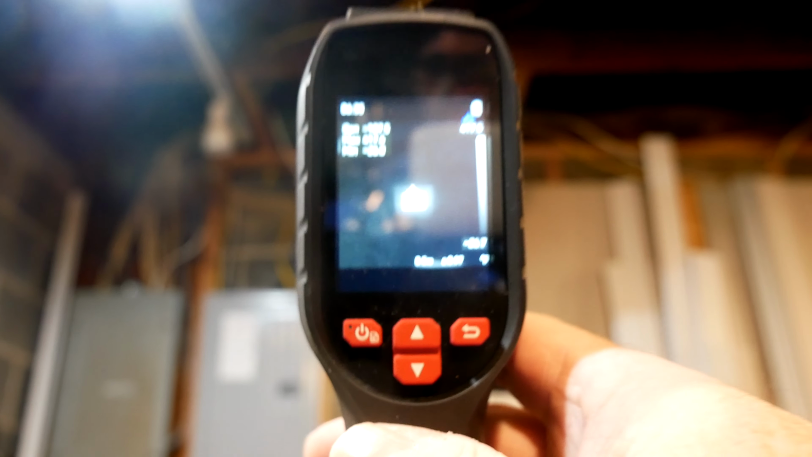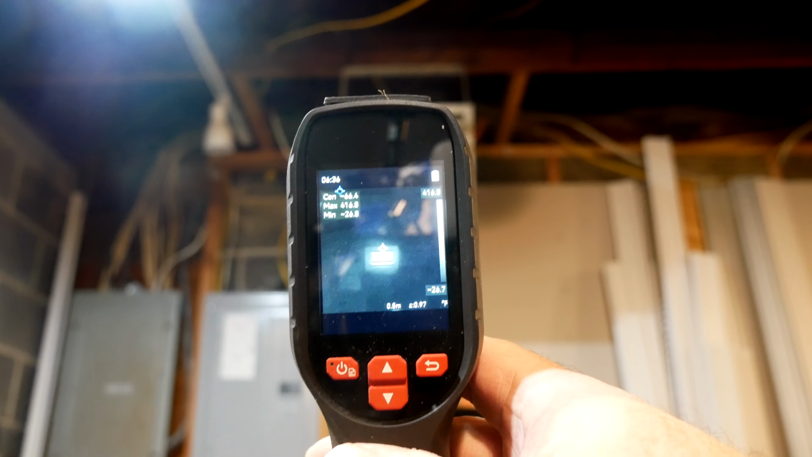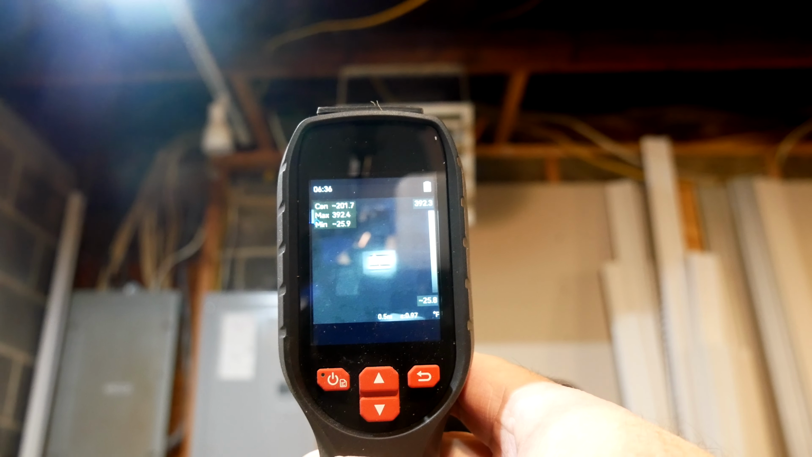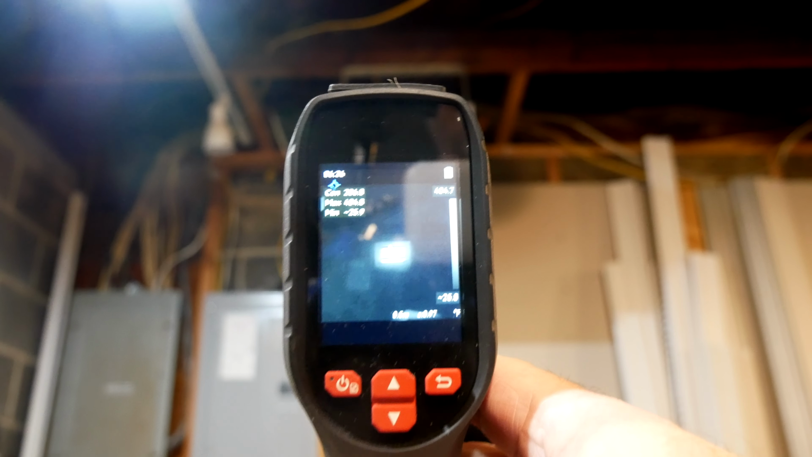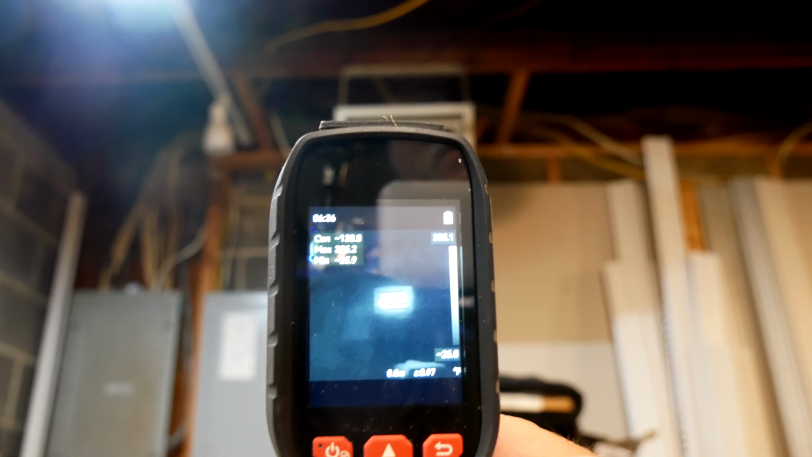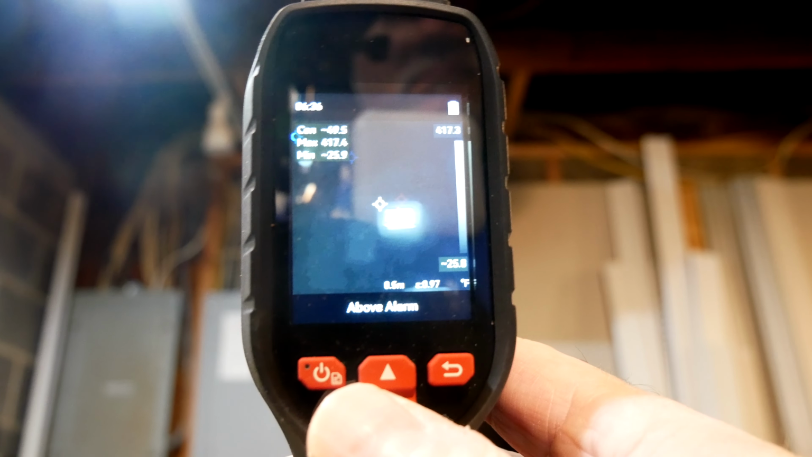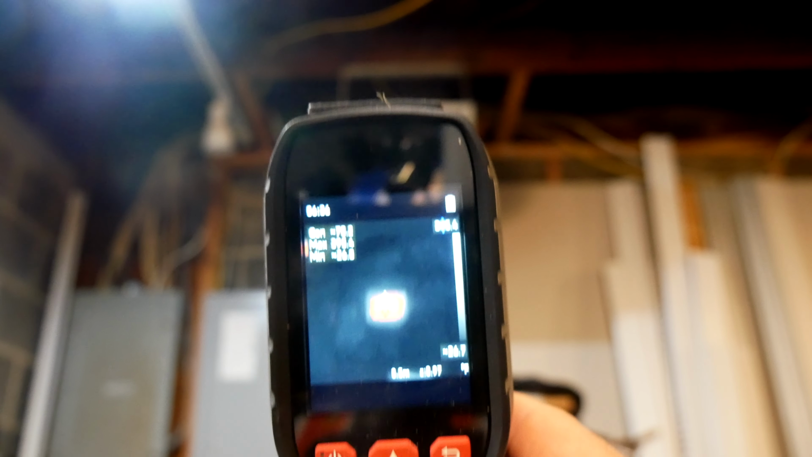And now we can see that now you can see we're hitting 400 and some degrees. The maximum point being shown up in there is 400 and some degrees. So yeah, this is really cool. Let's see the different modes. Oh yeah, look at that. That's really showing red there.